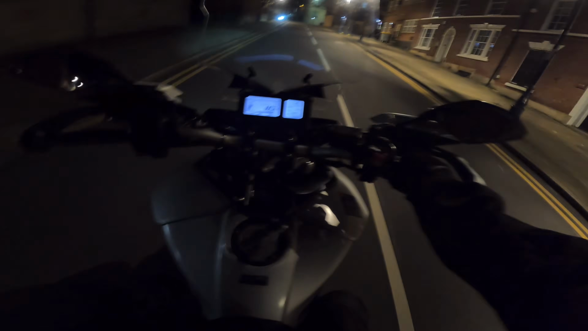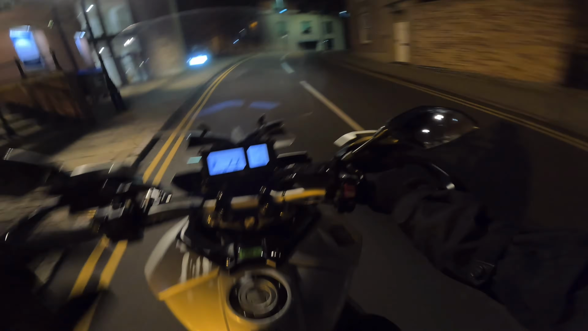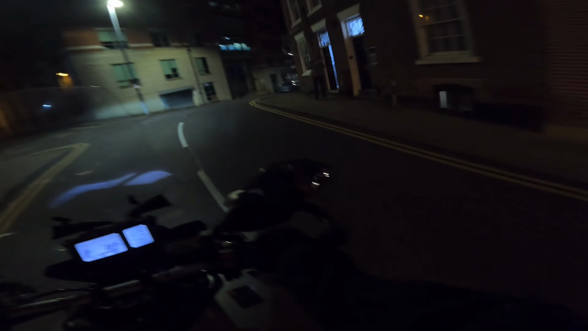I want to go to my man, take a picture of the bike. Why not, boys? Why not? Robin Hood next to the castle and that. Bit dark, but that's all good. Alright then, boys, I'm going to take a couple of pictures and whatnot. Put these gloves on the exhaust. I can't lie, my hands are toasty. I had to put these on the engine for a little bit, get some feeling back in my fingers.